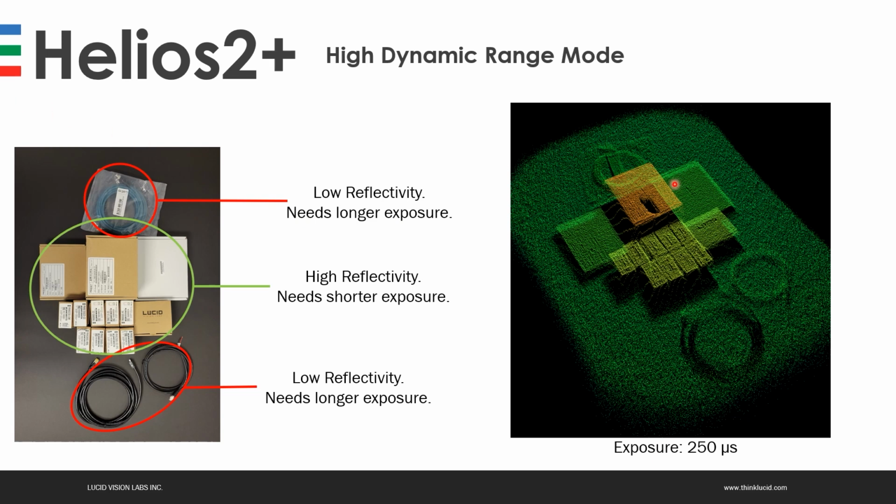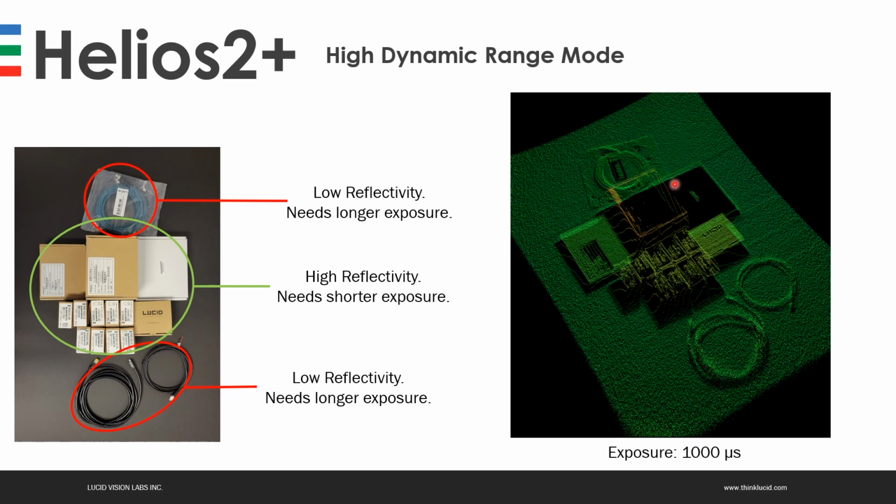It's been filtered out. And if we go all the way to 1000 microseconds, in this case, the cables are very clearly defined and could typically be picked by a robot accurately, but the boxes are more or less completely saturated and just not scanned correctly anymore.